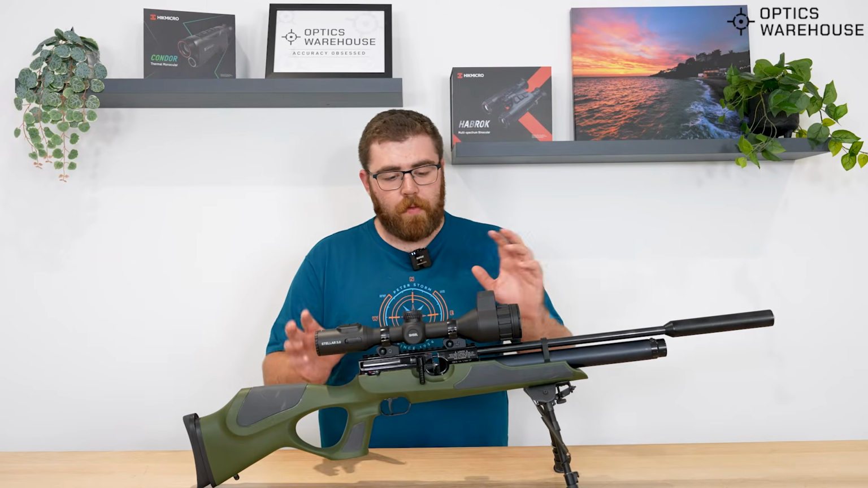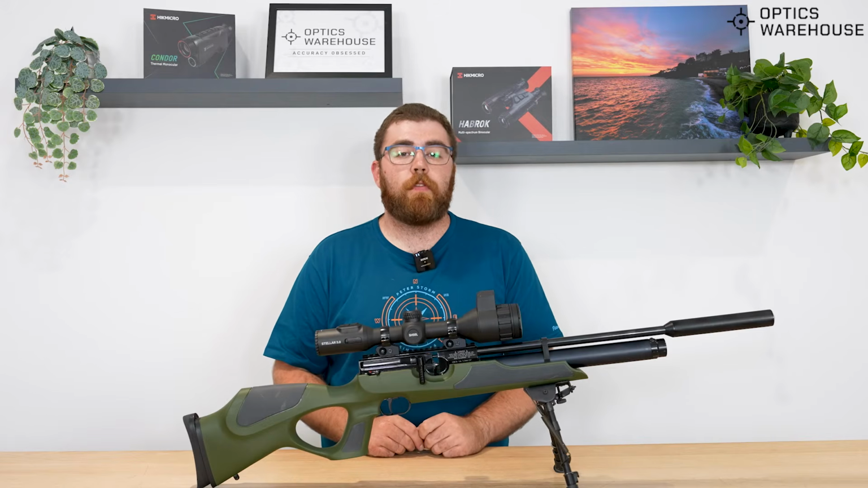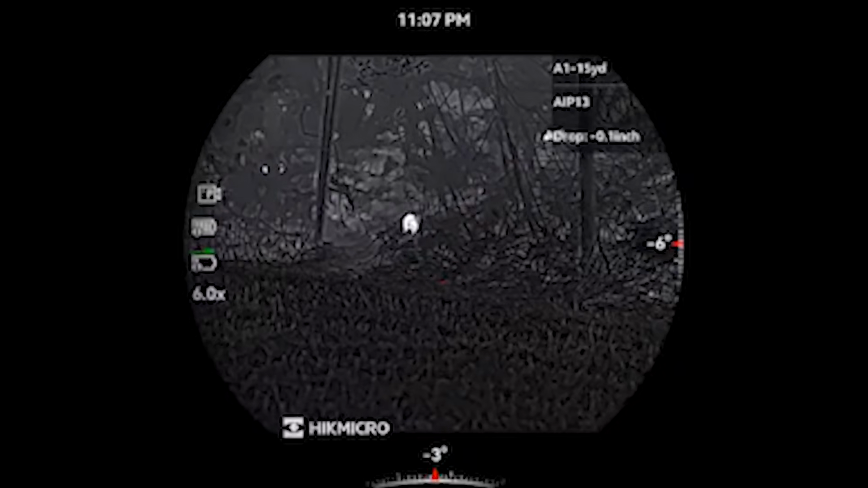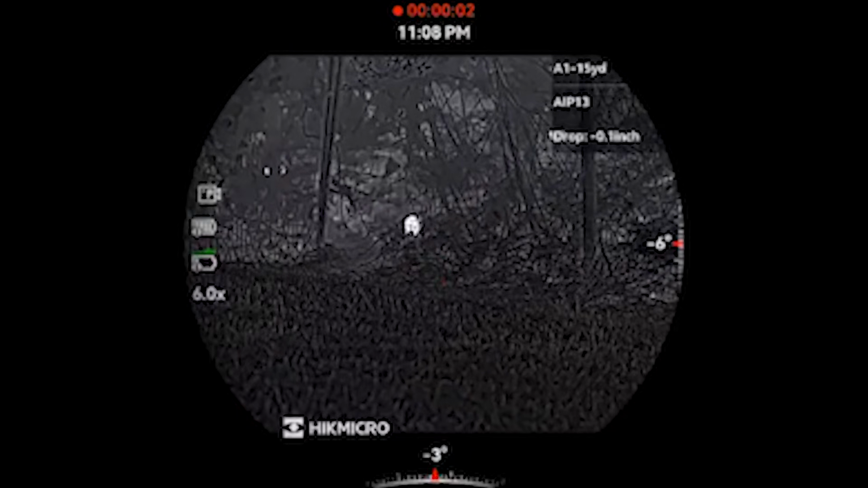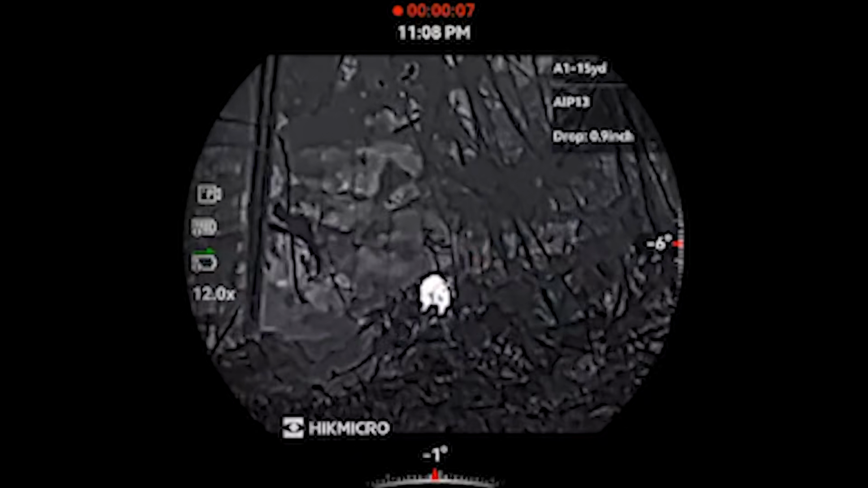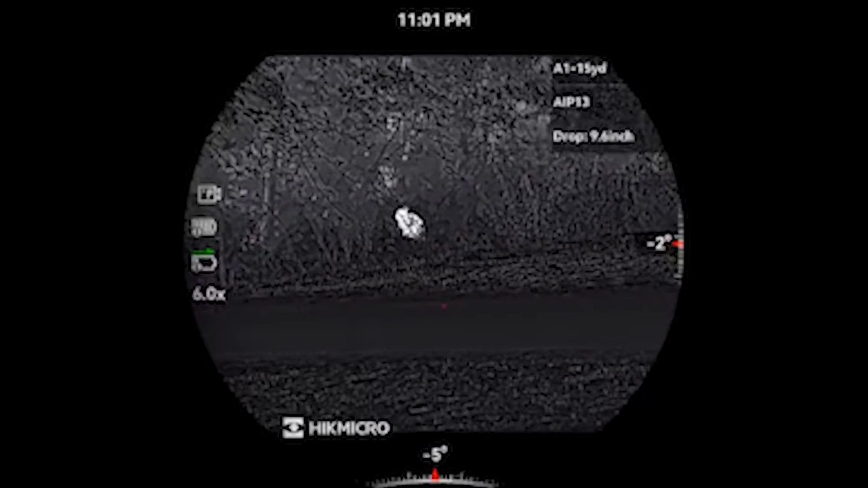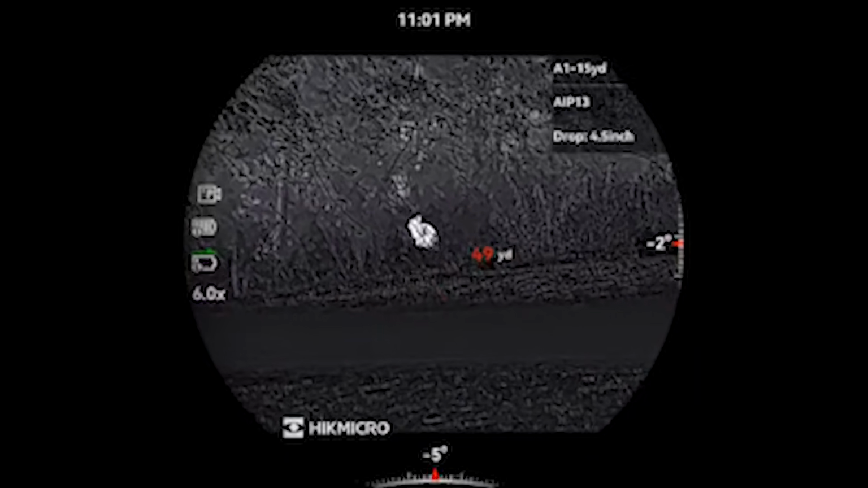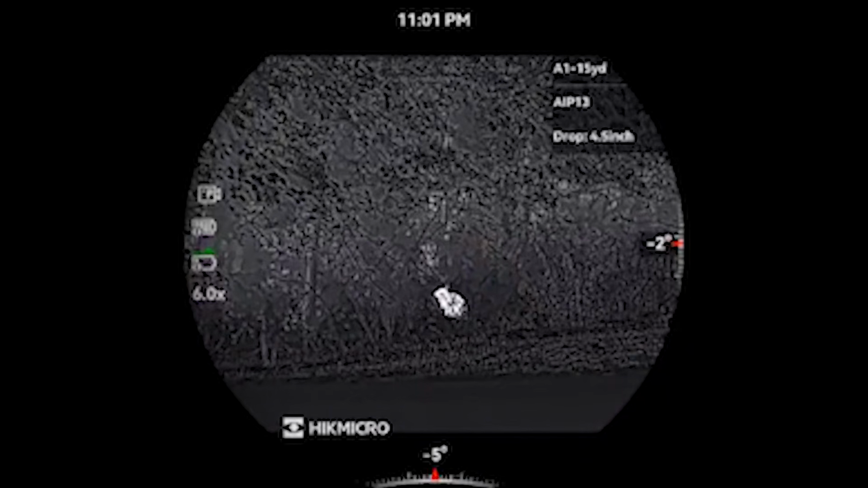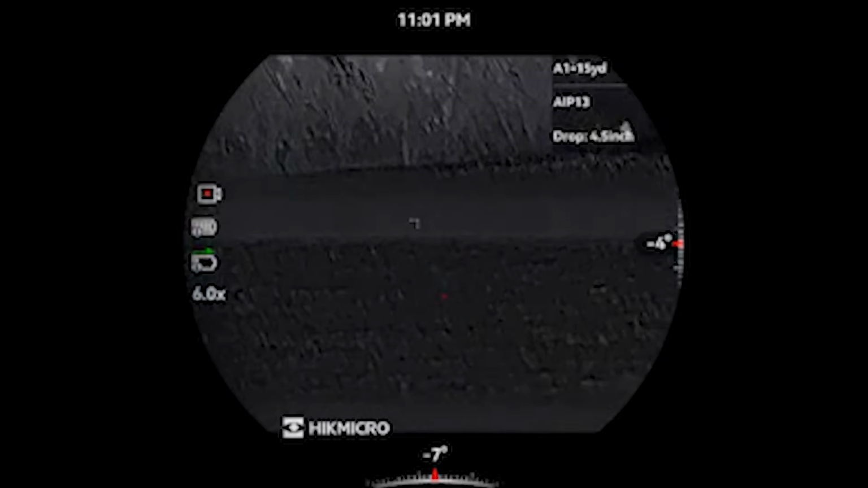So rather than just go over all the specs that you've all heard before, what I'm going to do now is just jump into some footage from pest control and talk you through it. So here we've got some rats. This is a new permission for me, and as you can see, I'm zooming in. There's 12. Still pretty visible what it is. This one here really showcases that ballistic calculator. 49 yards. I'm zeroed at 15. Just put the red dot on it, and boom, instant clean kill. You can't ask for better or more reliable than that.